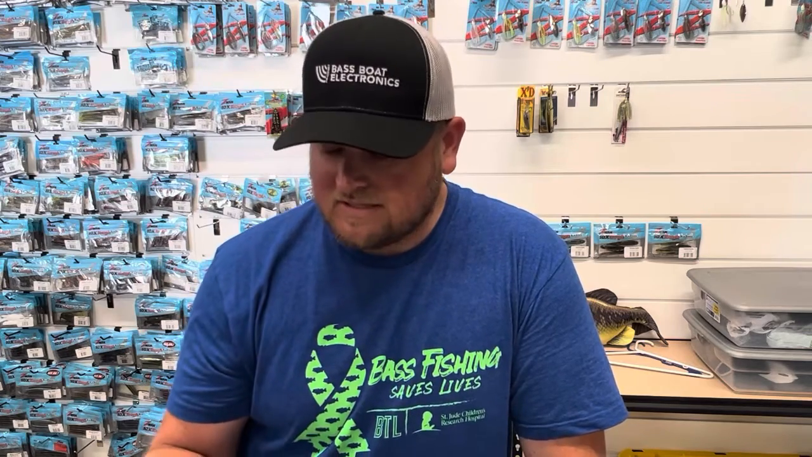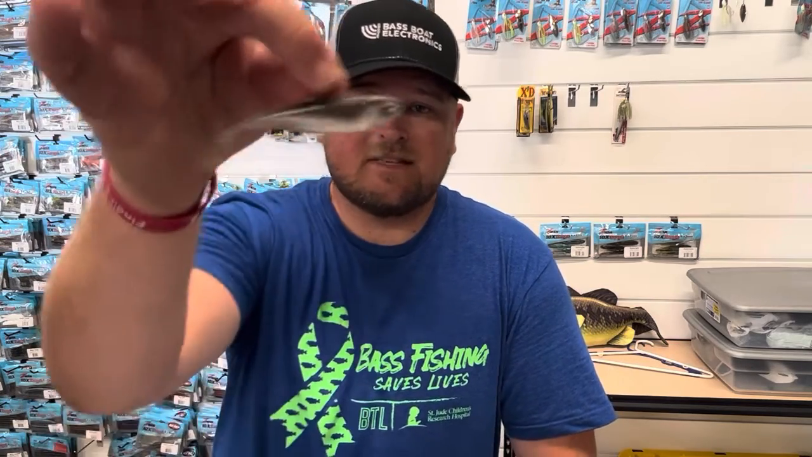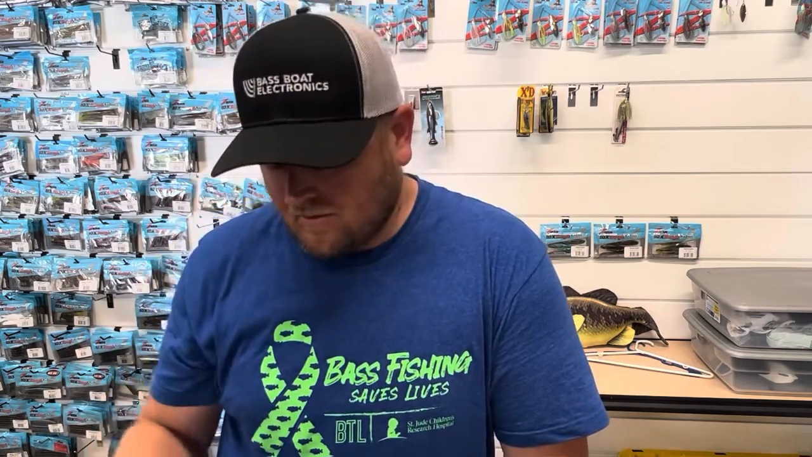But yeah, this is just another really good addition to your arsenal for forward-facing sonar, regardless of how you feel about it. If you go out there and you like fishing forward-facing sonar, this is a bait that you have to have in your tackle box. I'm excited to learn more about it and fish it even more, and I'll report back to you guys as I learn more about this bait.